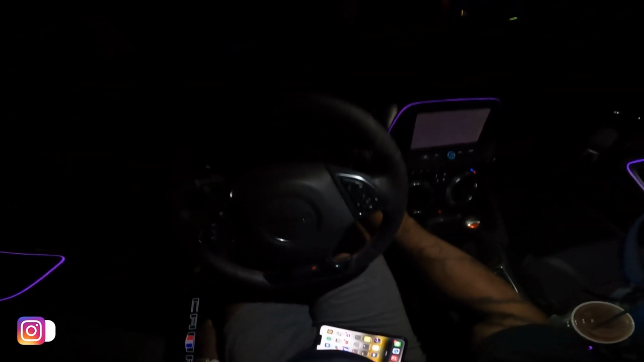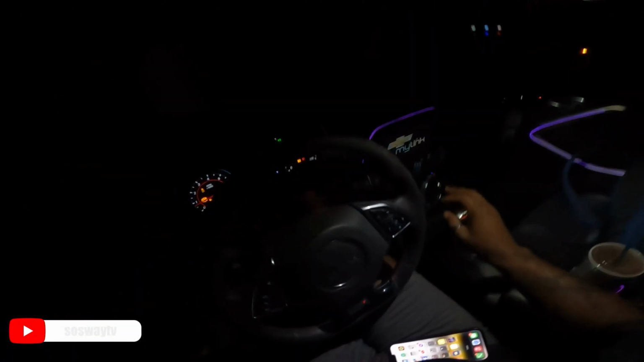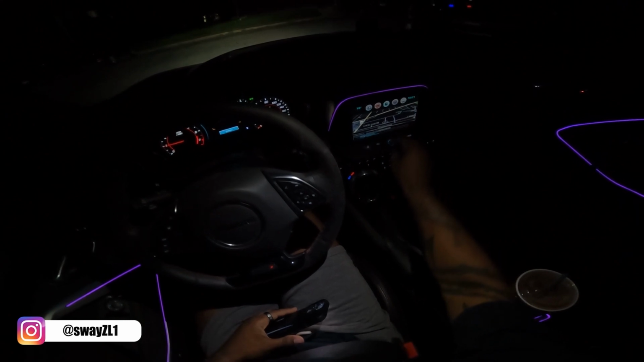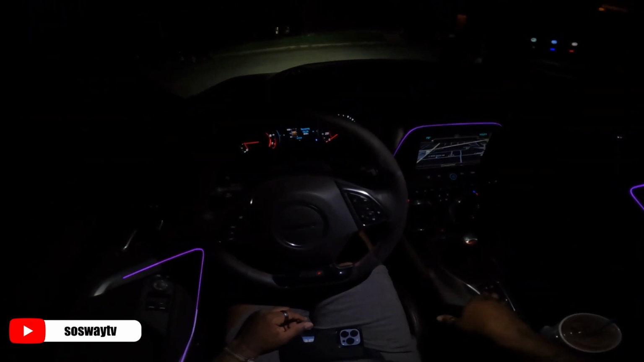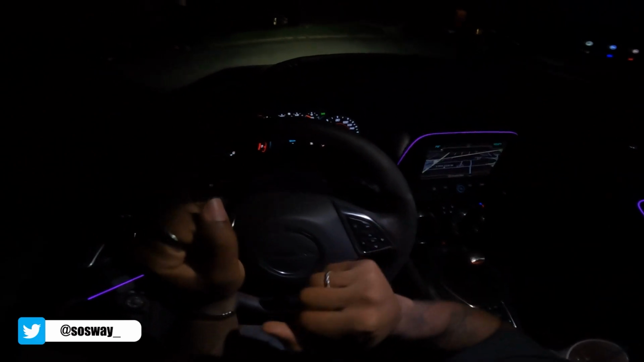Late night POV, man. Cold start. Probably gotta turn this light on. Turn this off. Cruising this with the little doors.